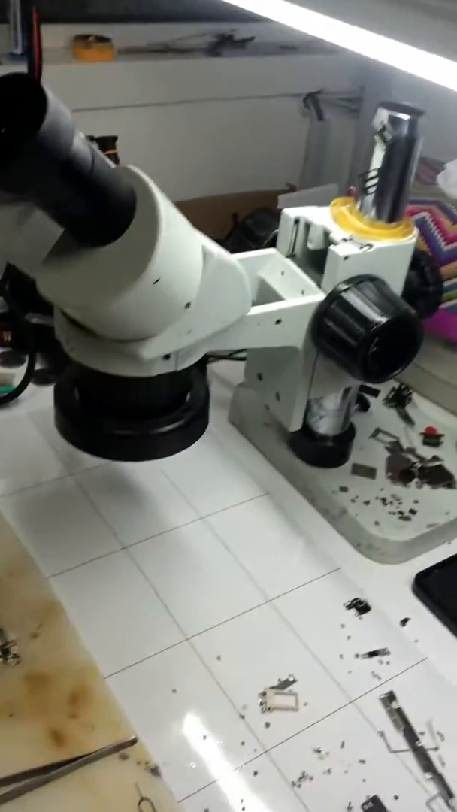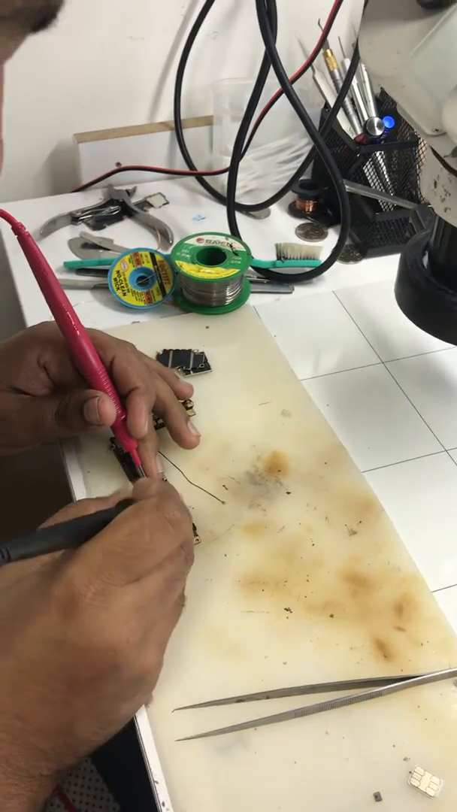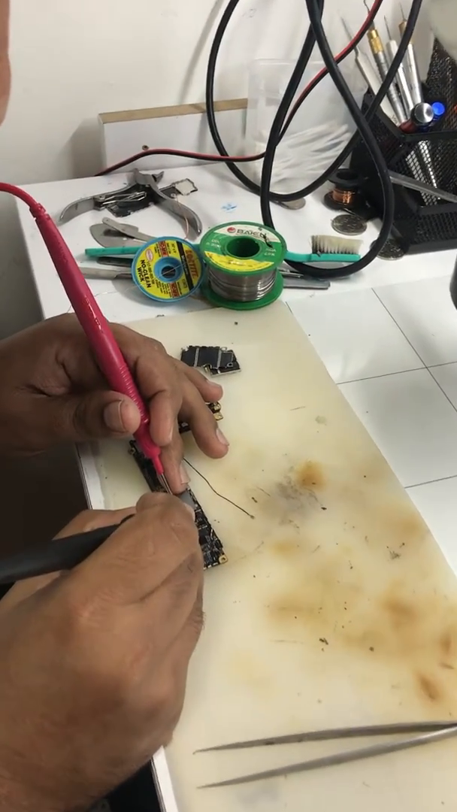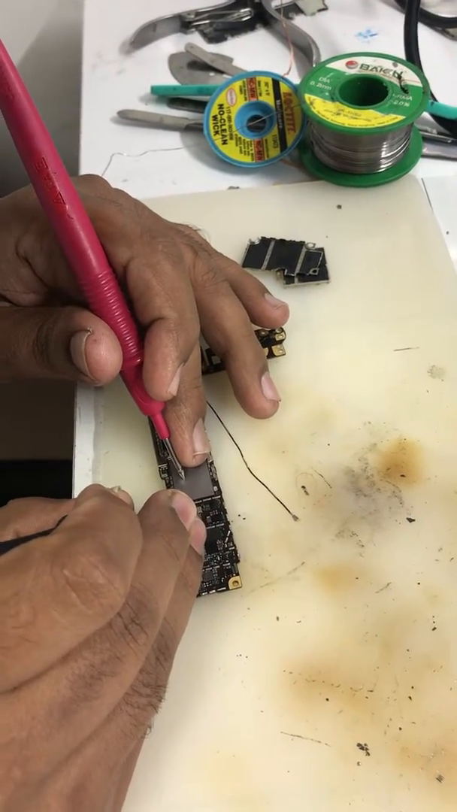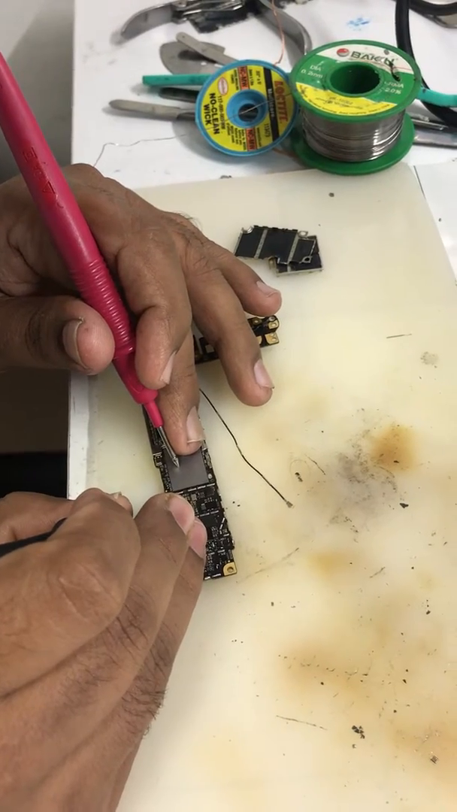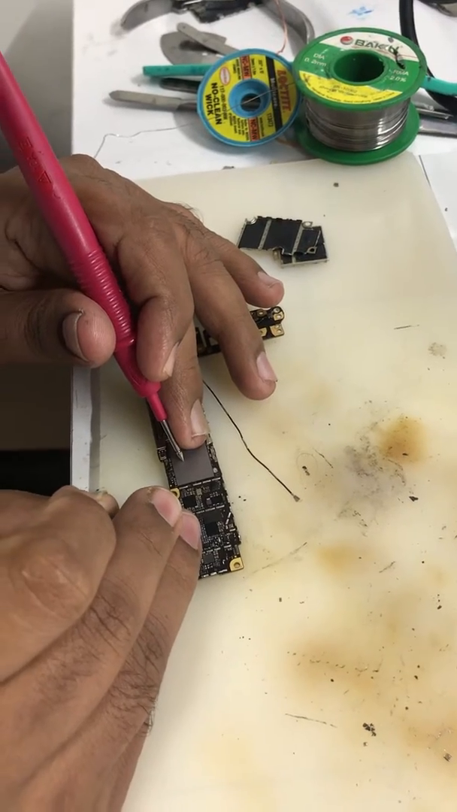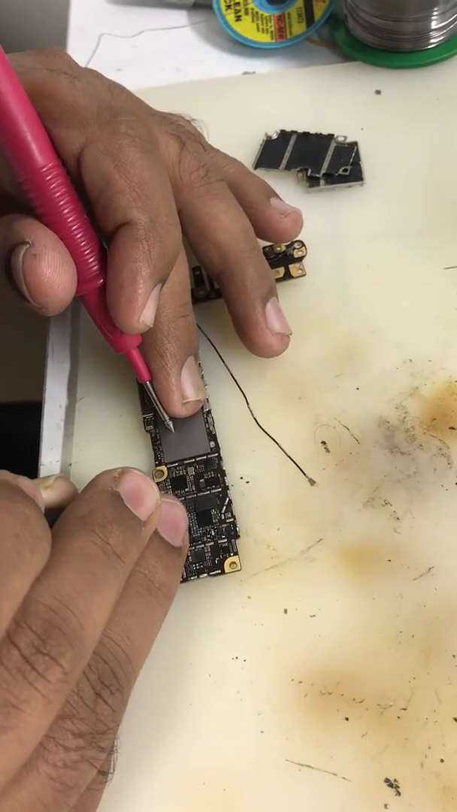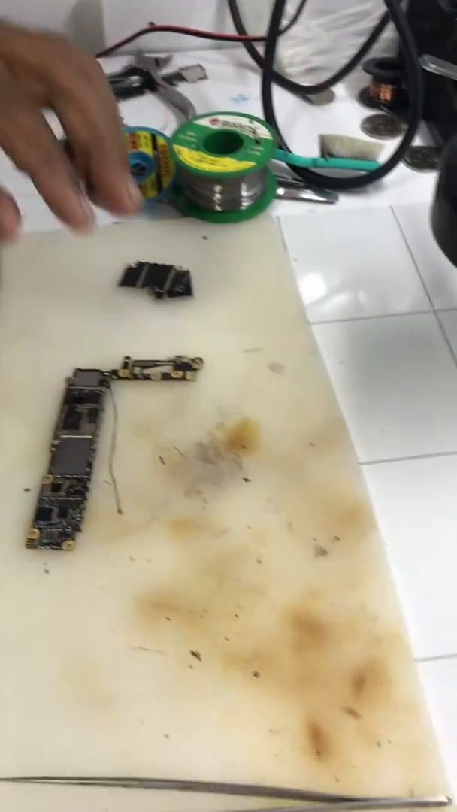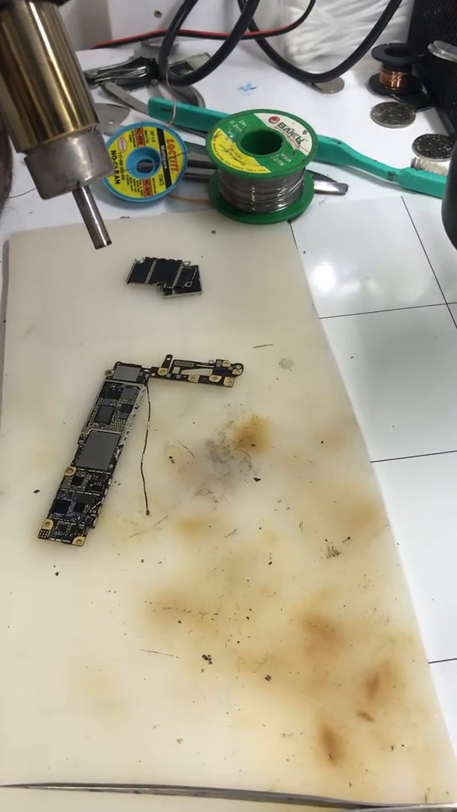Now the PMD IC is short, so check which capacitor is short. We will remove it. Here 2 capacitors are melted and connected with each other because someone already repaired this phone.